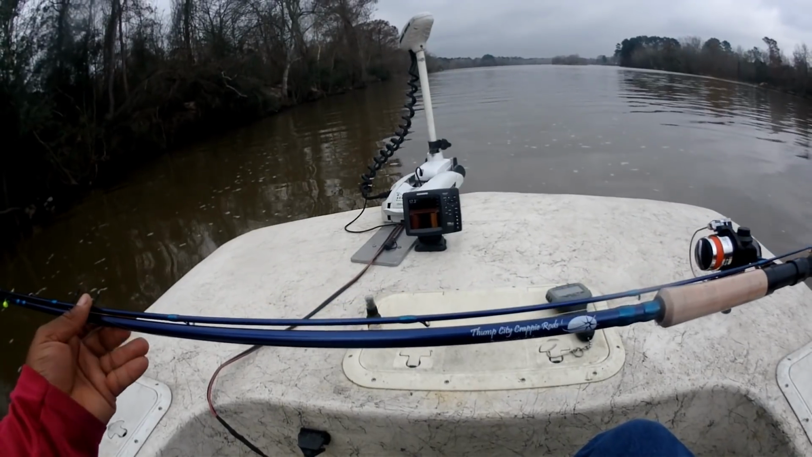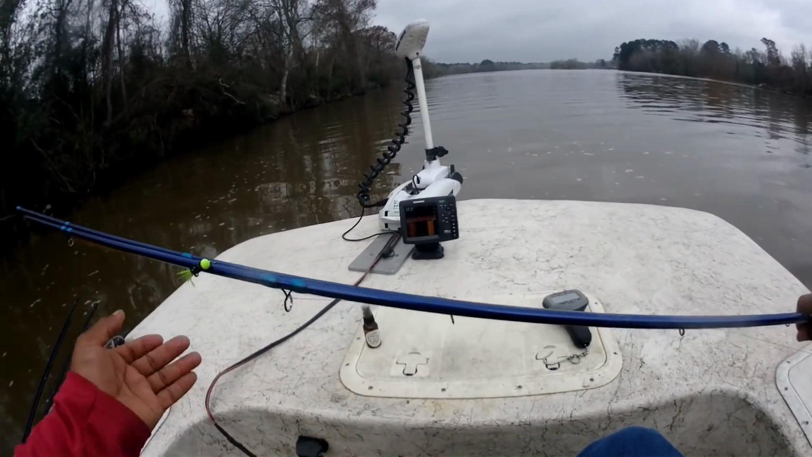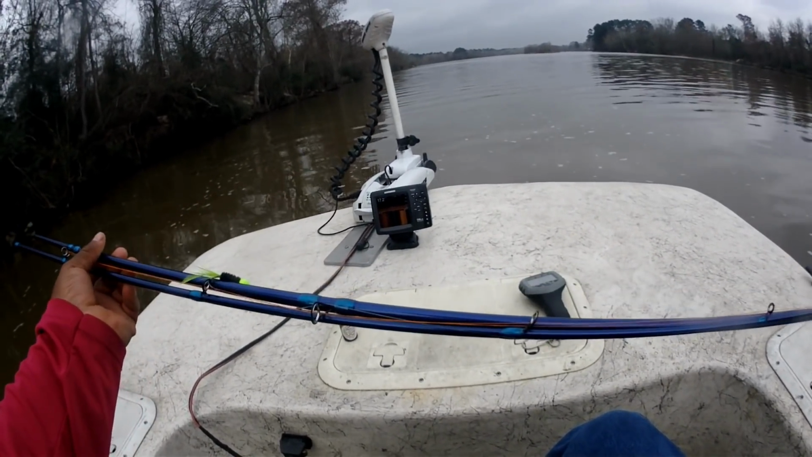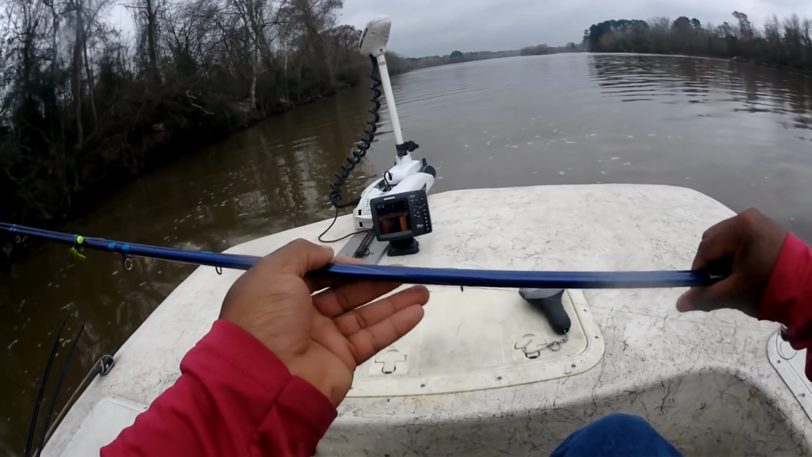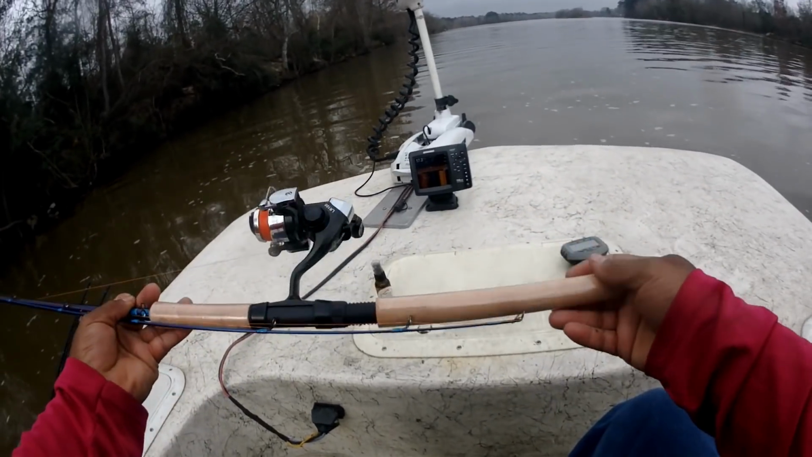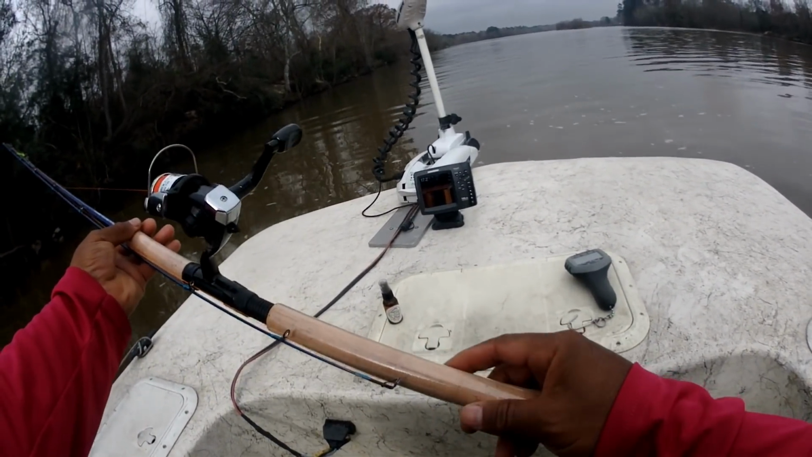Oh, is that beautiful or what? We're getting ready to test out a pretty good looking rod here, y'all. I love blue. Let me tell you something about long rods. There's nobody that transports a long rod together, right?